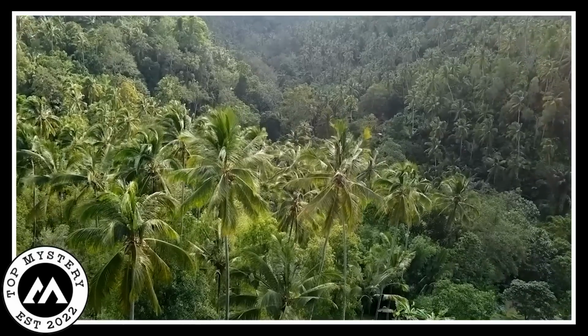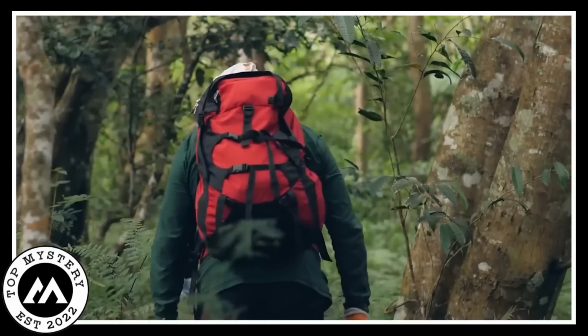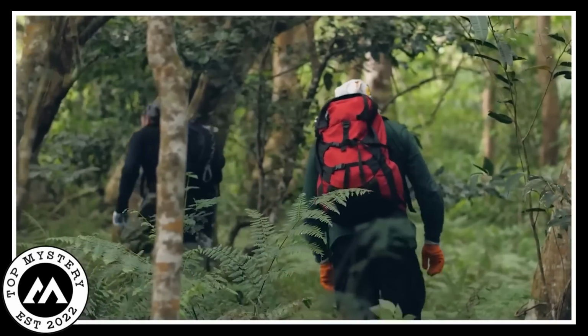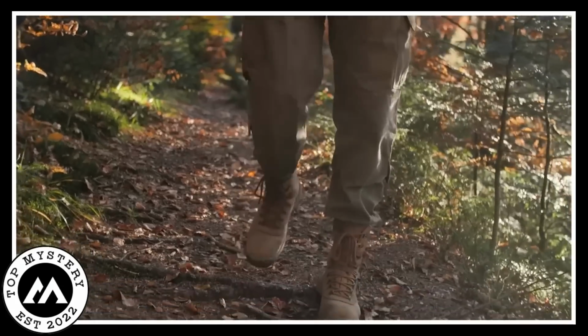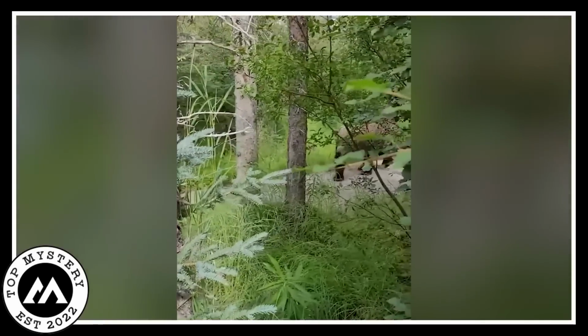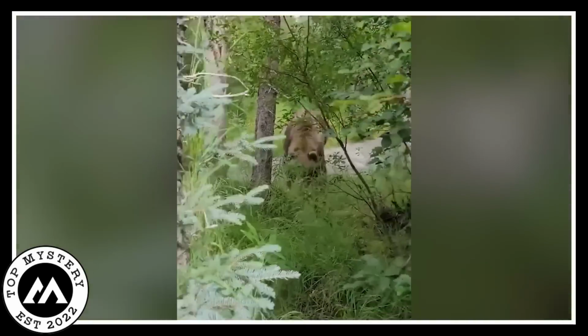Once in a big wild jungle, two friends decided to explore. They walked among tall trees and twisted vines, feeling excited about what was ahead. As they went further, they heard a noise in the bushes. Suddenly, a huge bear came out, its fur shining in the sunlight.